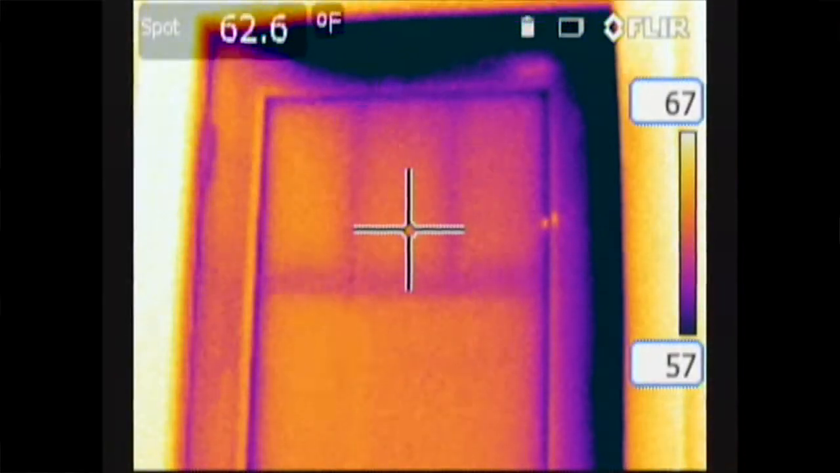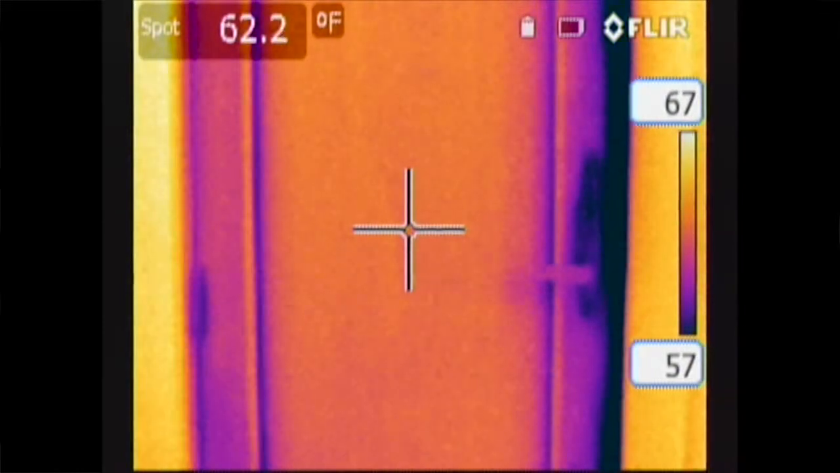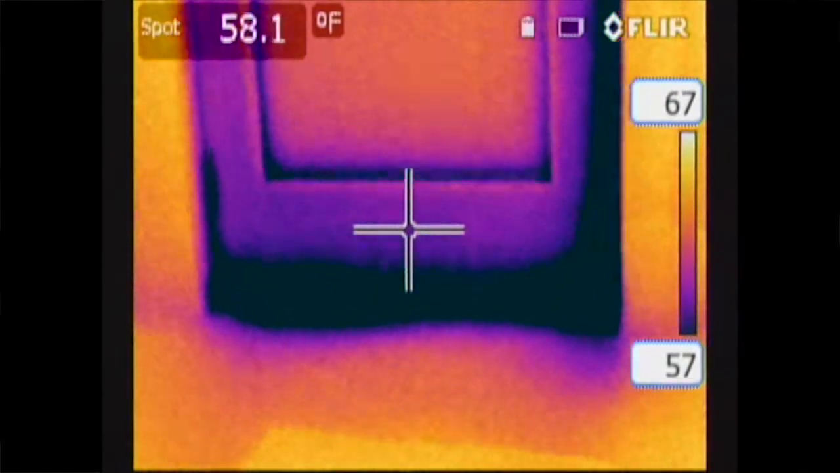This image of a door shows a poor seal on one side of the door where you can see more air coming in as opposed to the other side. The camera readily shows the movement of air from the outside to the inside, showing up as a darker color around the edges of the door as the colder air moves into the house. In addition to detecting air leakage around windows and doors, a thermal imaging camera can also detect failures in insulated panes of glass.